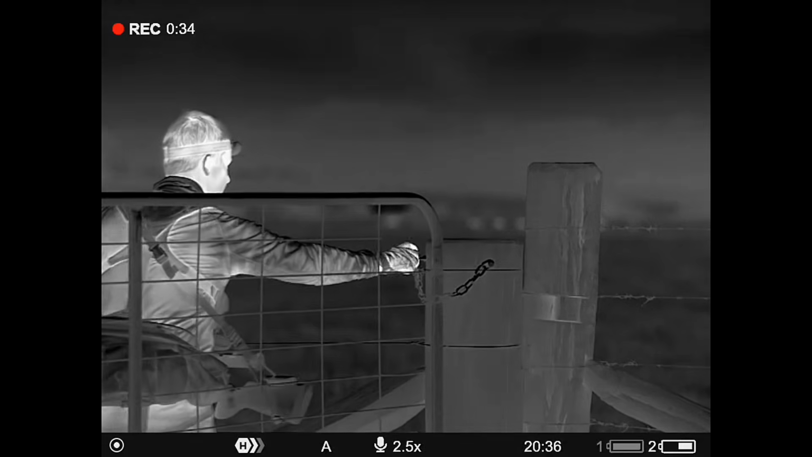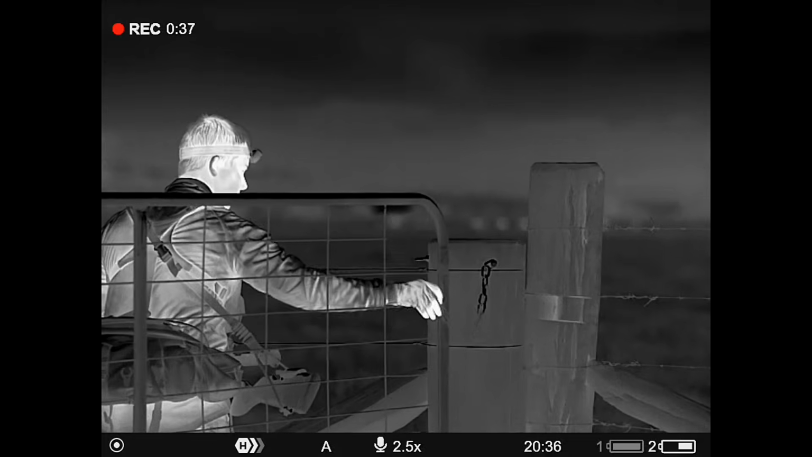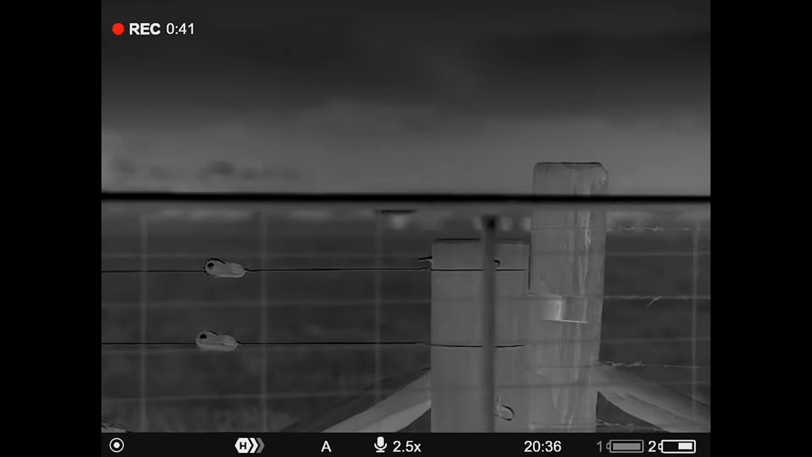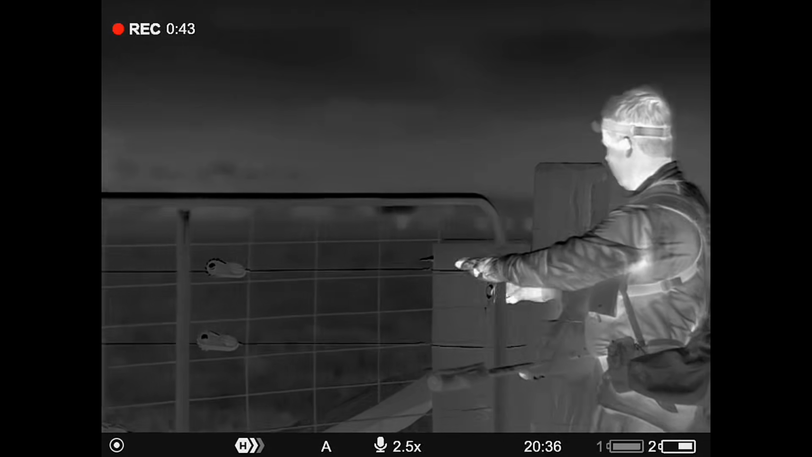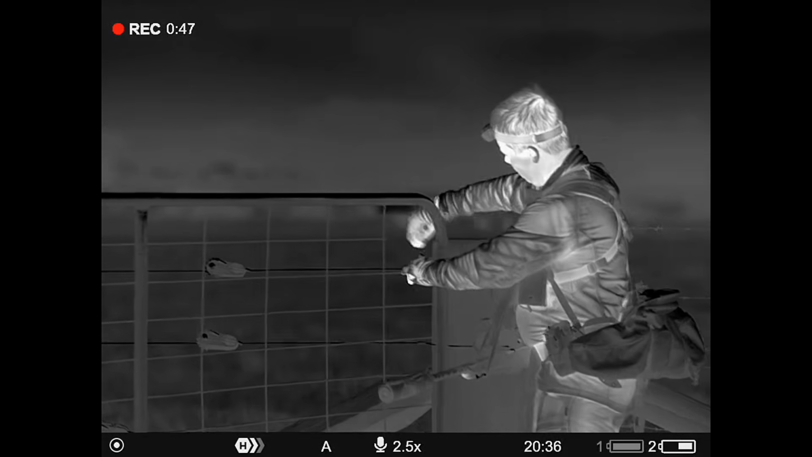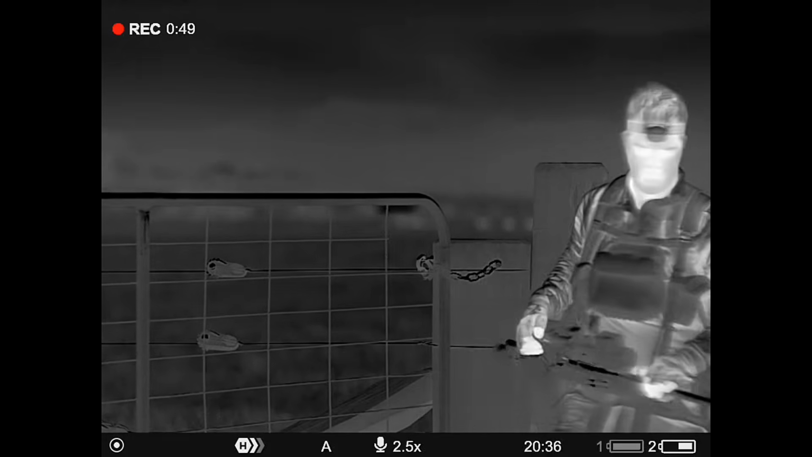Unfortunately, I didn't catch up with that fox again. I got down into that tree line where we saw it. Had a good look around. I could see for a few hundred metres. Couldn't see it. So we'll chalk that one up to the cattle wrecking it. That's been a decent little night considering I'm only on about 250 acres.